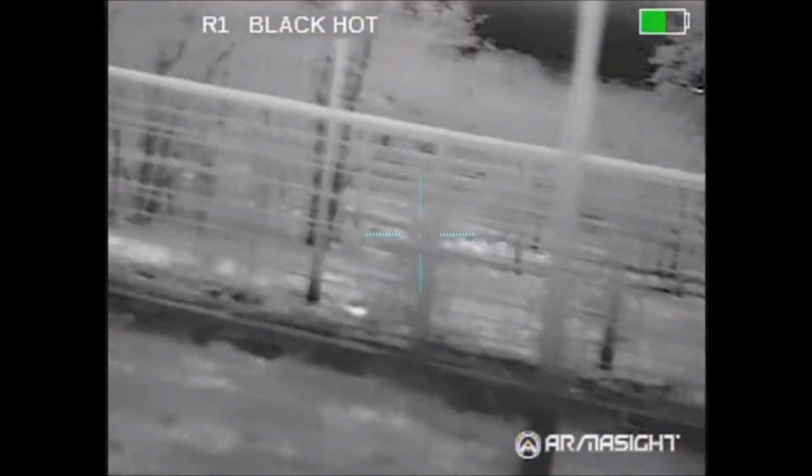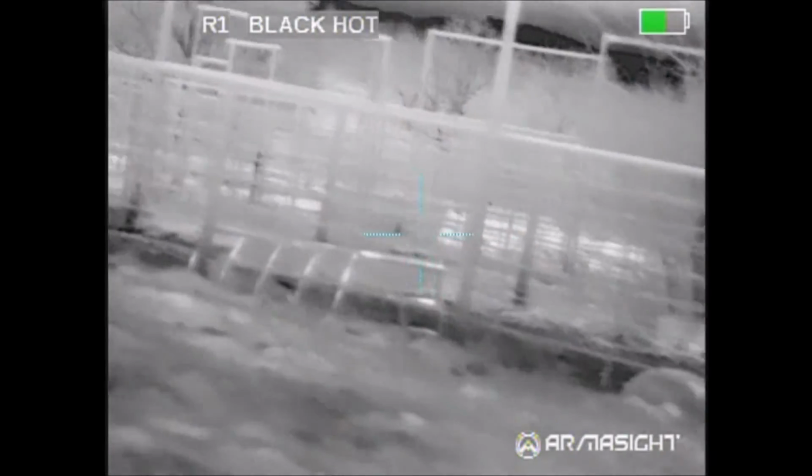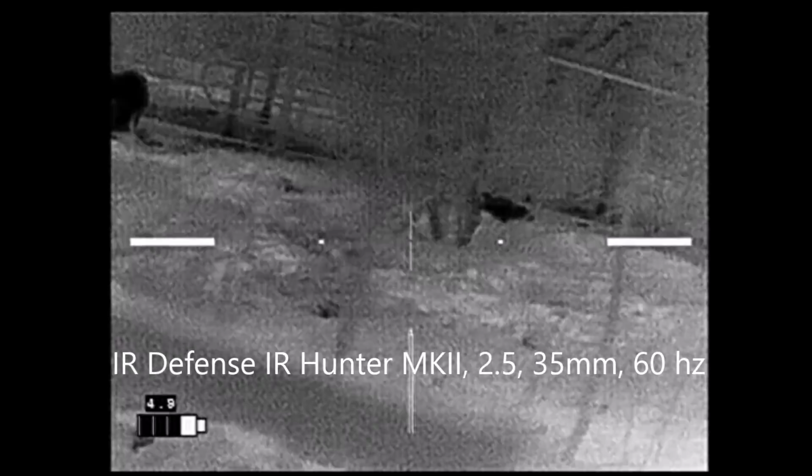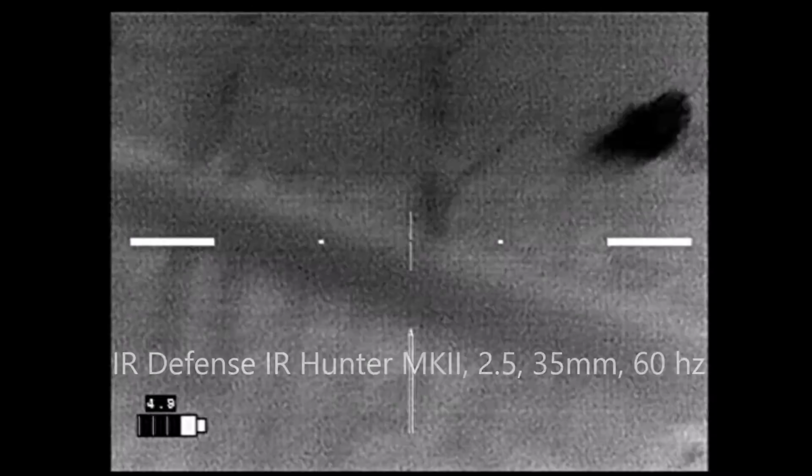So you can see here there's a lot of steel and wire, and we realized that we needed to make a very close approach. The only problem was the hogs were just on the other side of the wire. So we moved as quietly as possible and finally made it all the way up to the gate where we were watching the hogs. And I will let the action pick up from here.